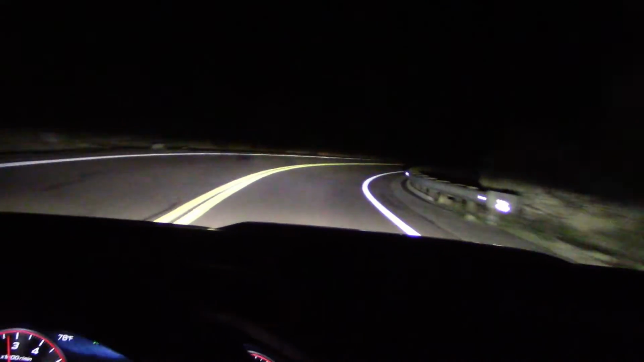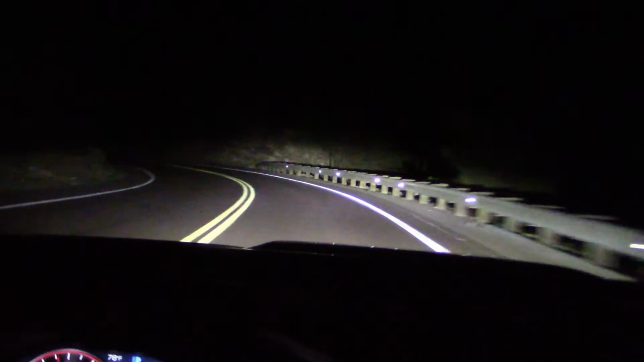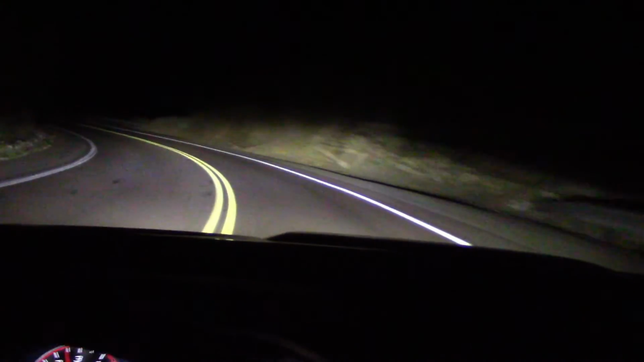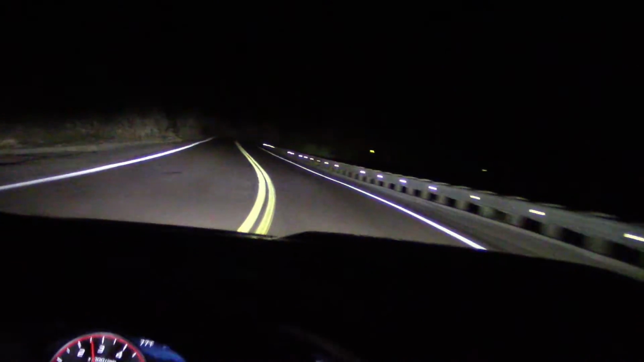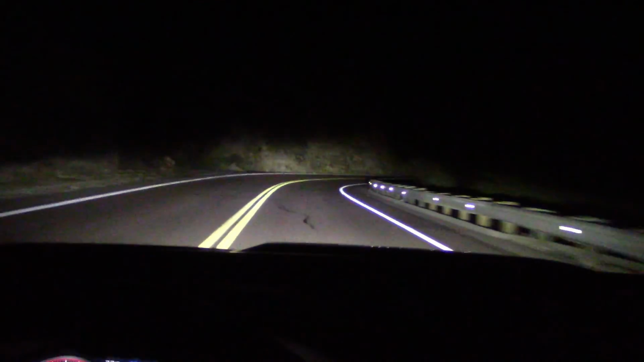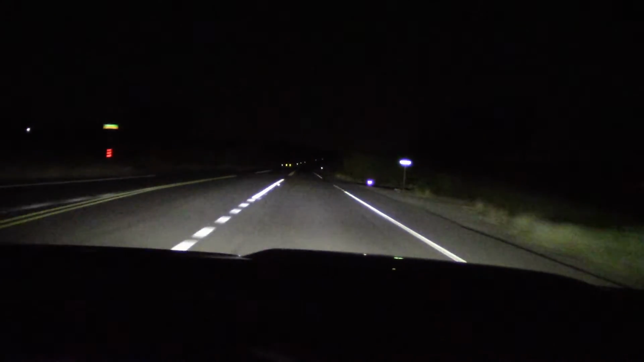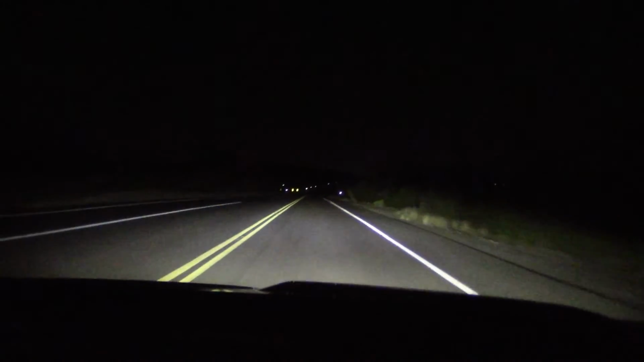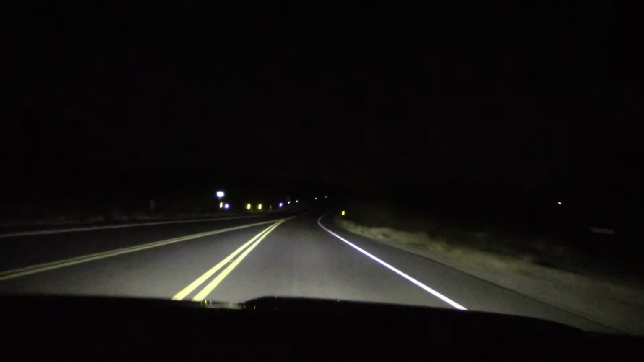So I went to slip on the brights. There we go. By the way, the active headlights work on bright setting or low beam. On some cars, they only work on the low beam. Here it's nice to have both settings. Now that concludes our headlight test. I'll give you my conclusion when the sun comes up tomorrow.